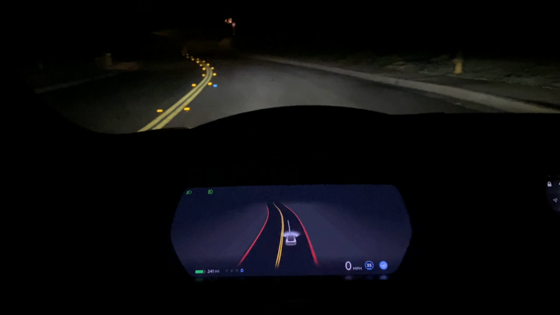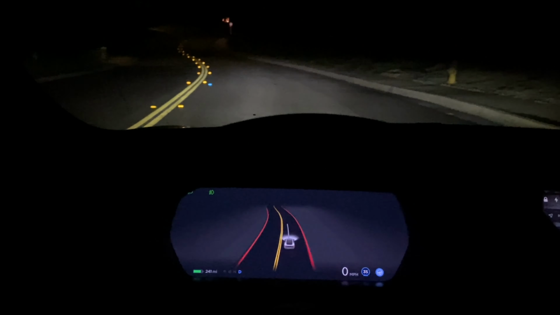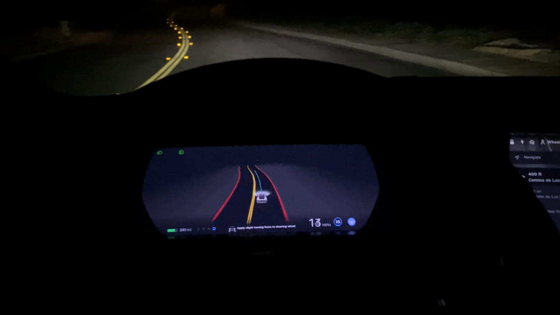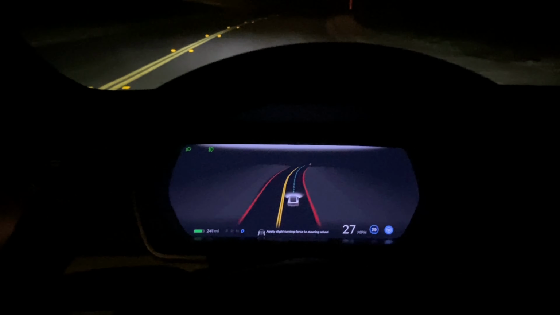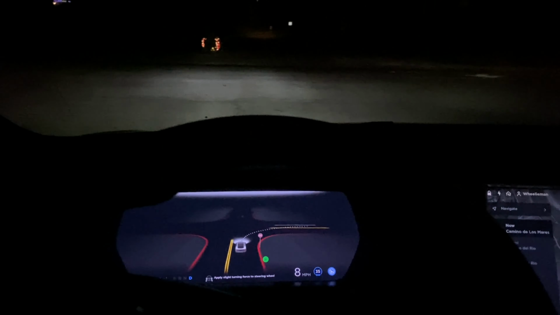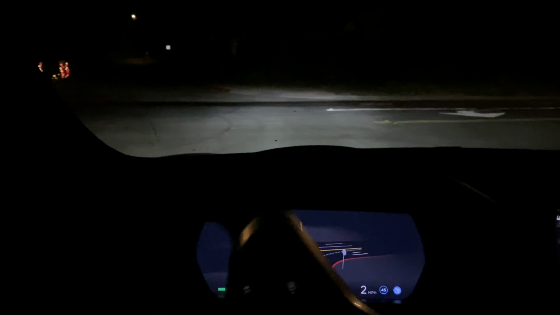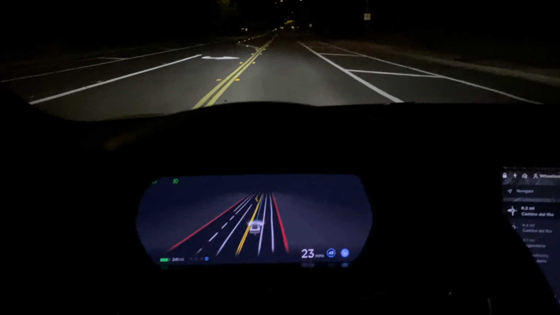Okay, let's put another destination in here. So this is going to give us hopefully a roundabout. Yes, it is going to give us a roundabout. Perfect. All right. We're actually going to get 2 roundabouts here with this next one. It goes creeping forward with the stop sign. Now there's no cars here, so it did that okay.